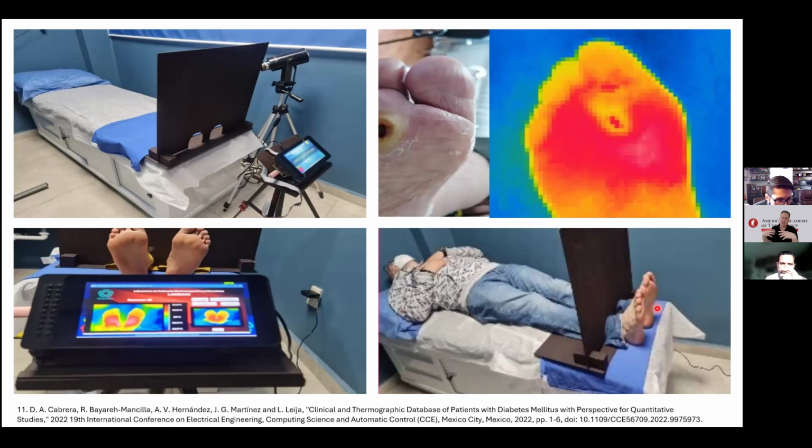If she has many clothes, maybe it increases the temperature of the feet. Will you control this in the future, or are you not so worried about that? How was this controlled in your study? Only the room temperature, or no need to expose the patient more when you capture the image?